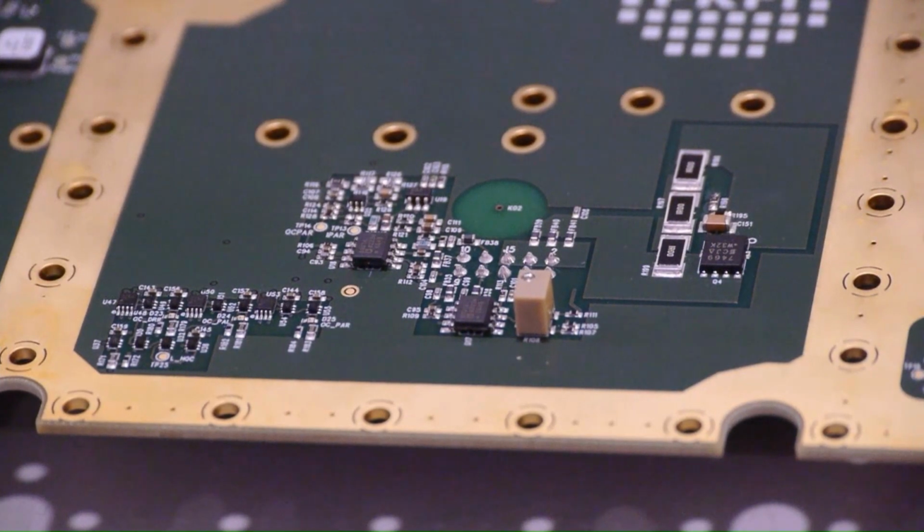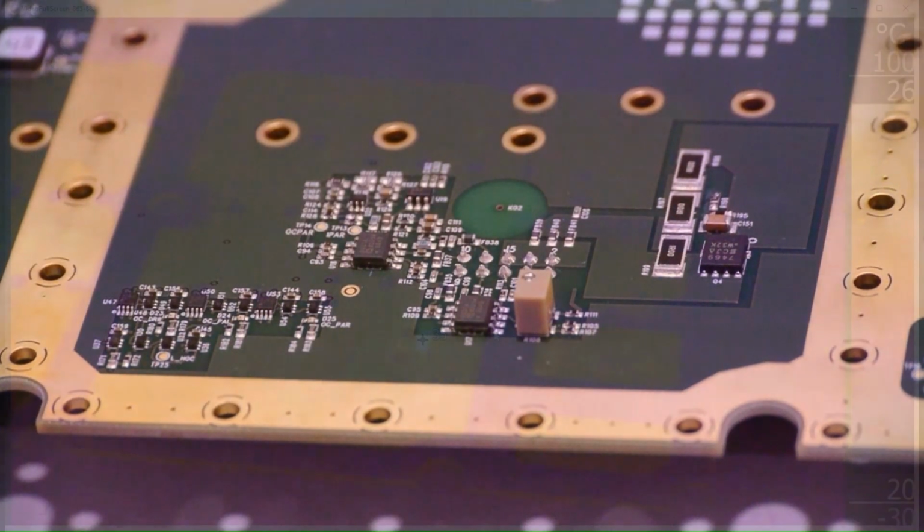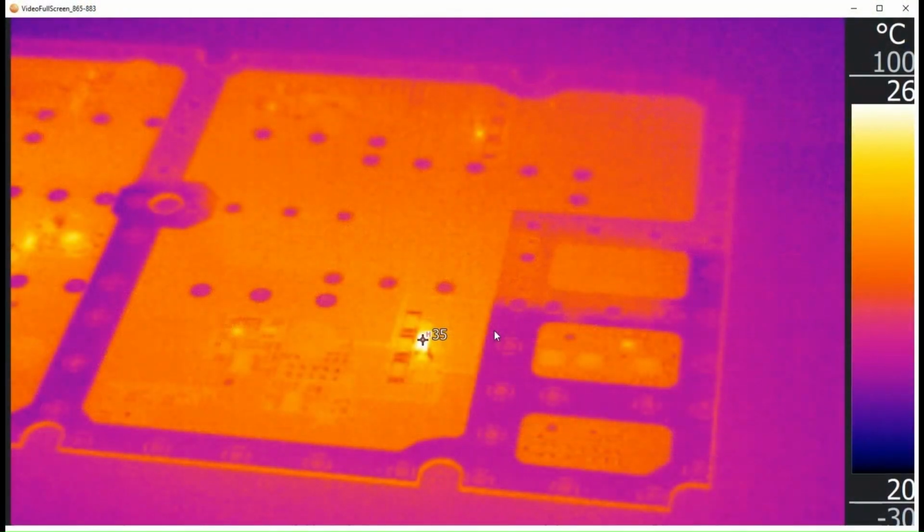Here is another of our PA support boards, but this one has a fault where a resistor is running slightly hotter than it should be. If we now look at the thermal image, you can see indeed the component is running hot, and when we looked back at this board we found that there was indeed a component with the wrong value of resistance set in there.